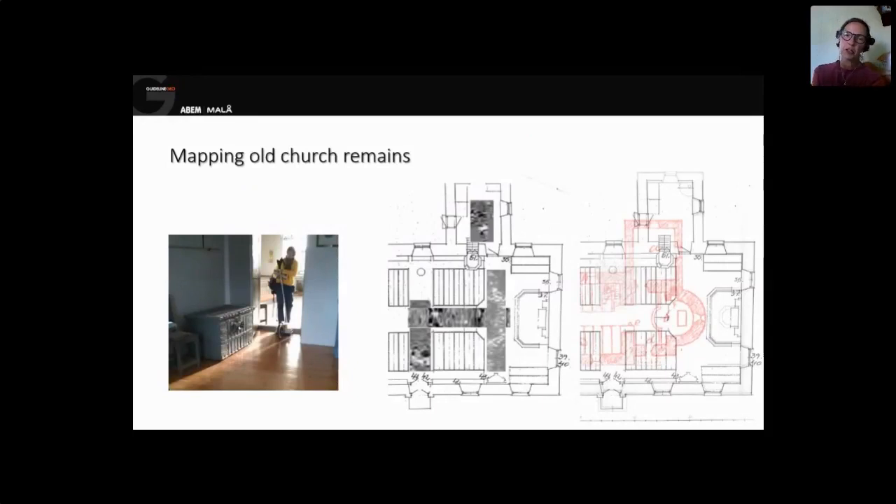You can measure inside modern churches, because in Sweden it's quite common that if you have a medieval church, you build a modern church above it. So when you want to know where the actual location of the medieval church has been, it's quite nice to measure in the modern church and reveal the location.